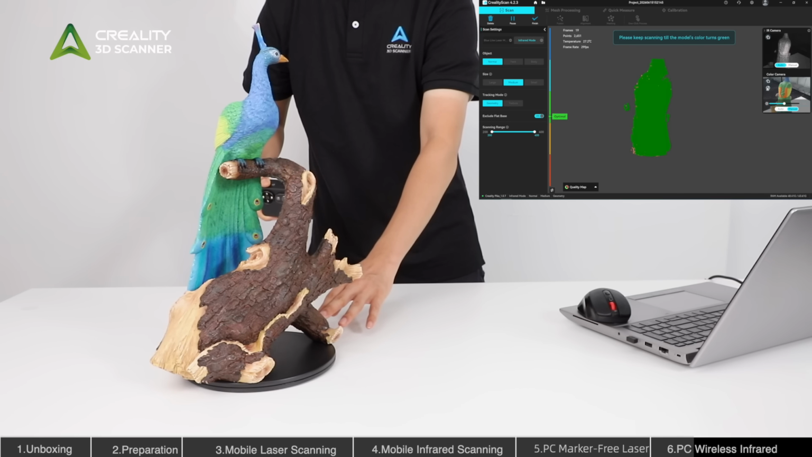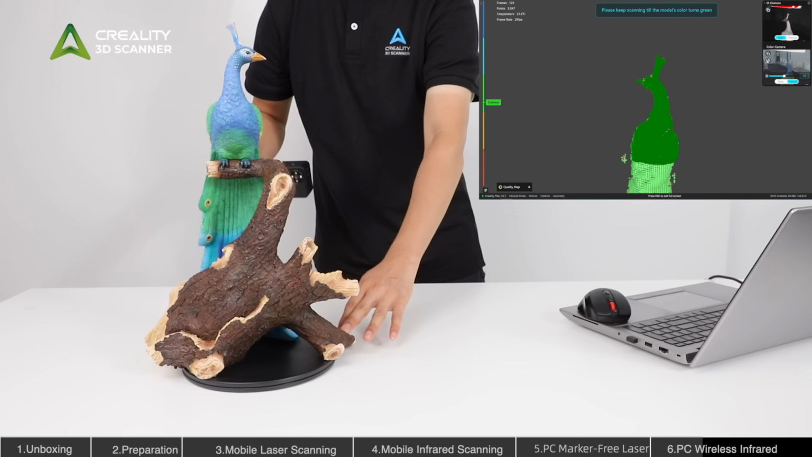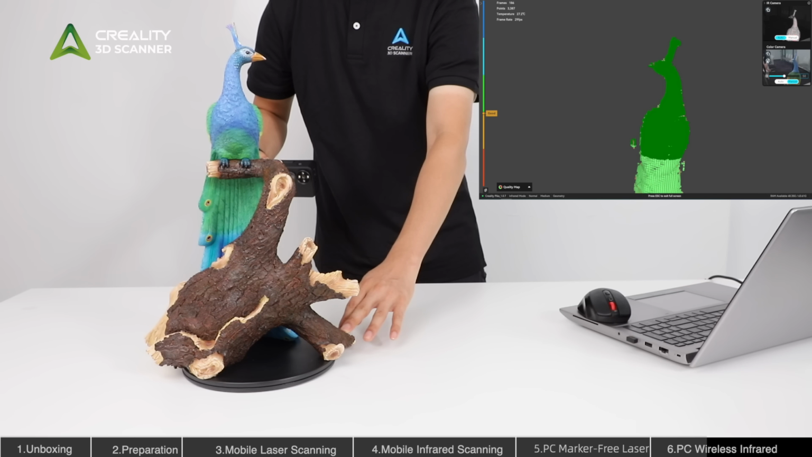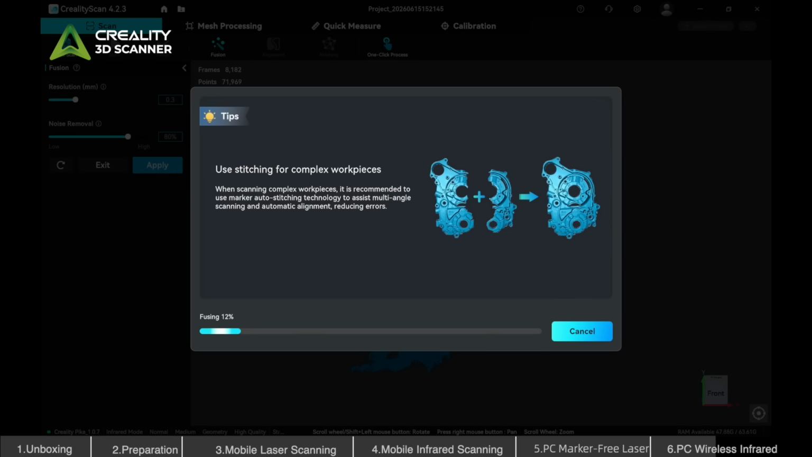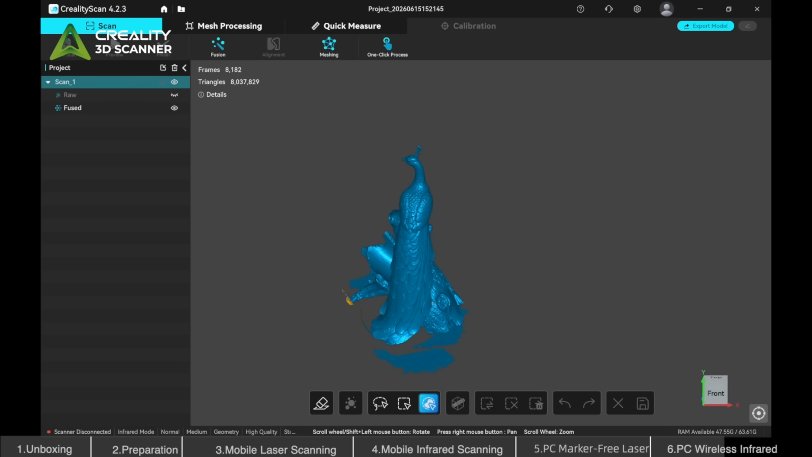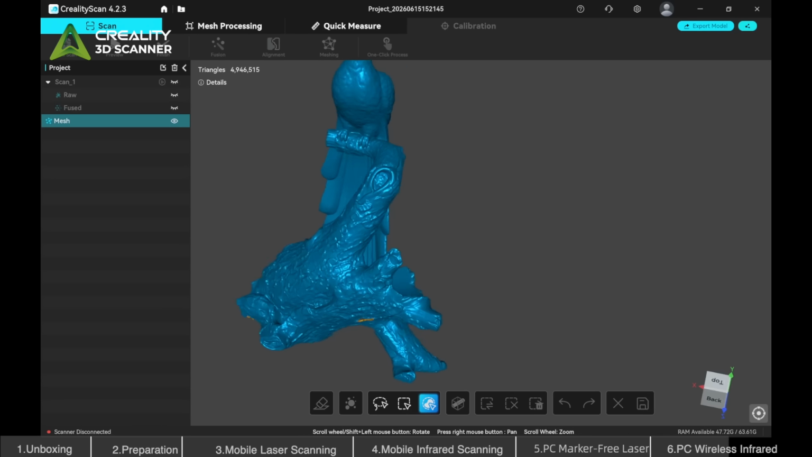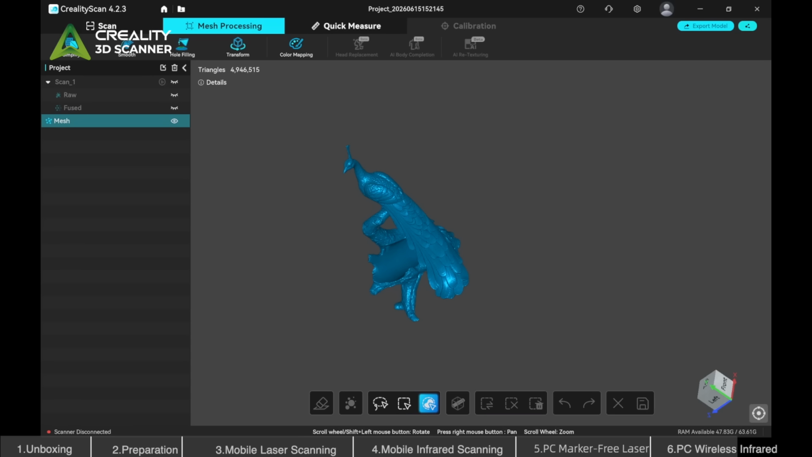During scanning, the system captures data in real time and generates a complete 3D model. Complete the fusion process to optimize the quality of the scanned data. Generate a complete watertight model through the meshing process. Enable the color mapping feature to restore the realistic colors of the model.